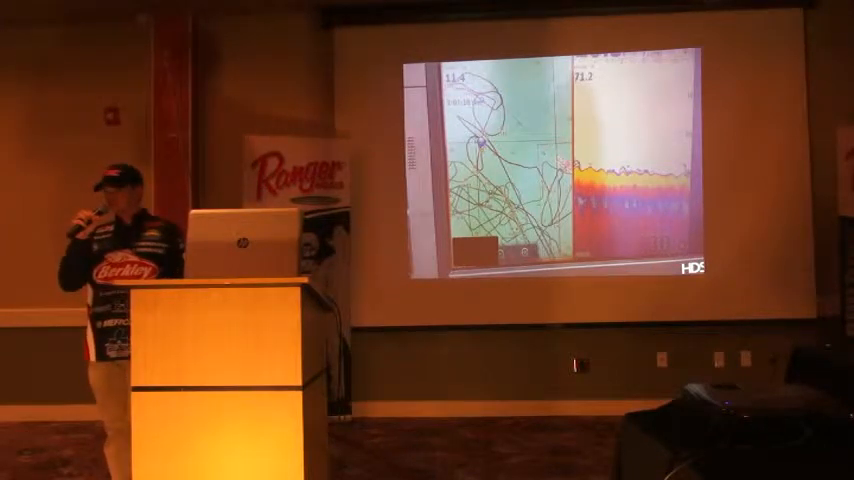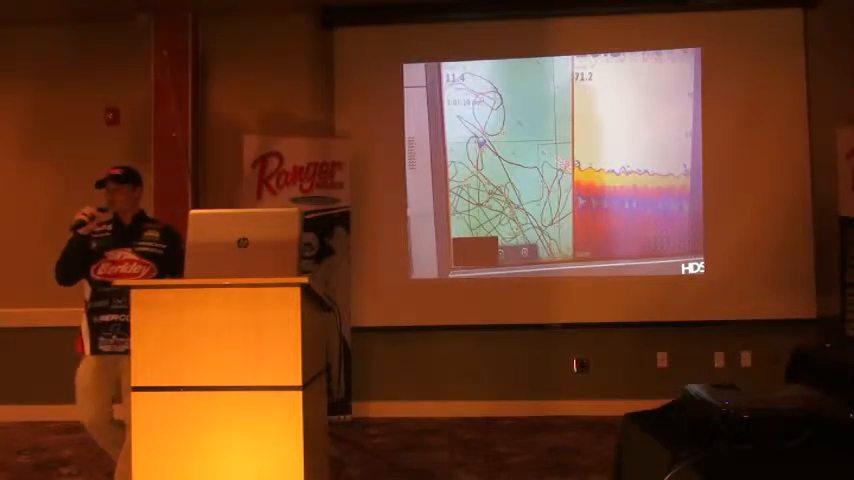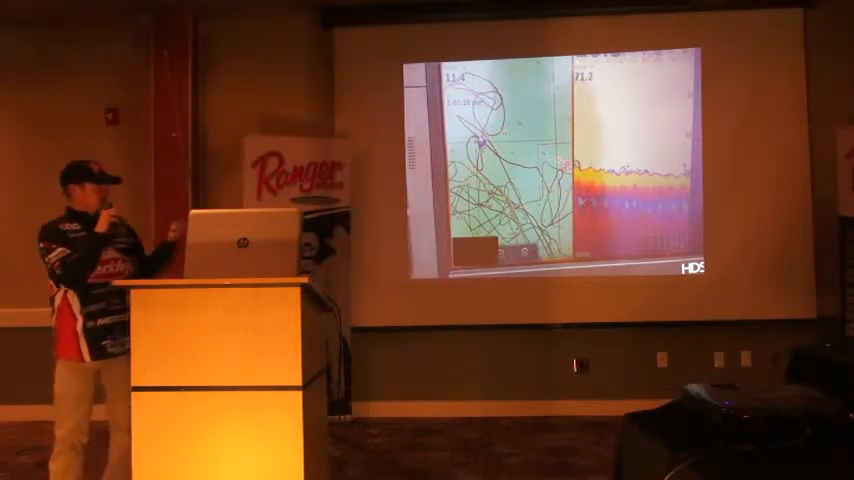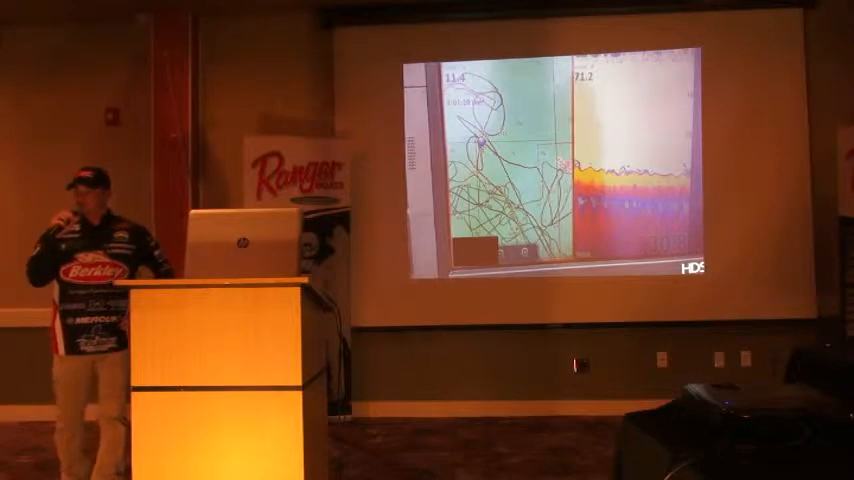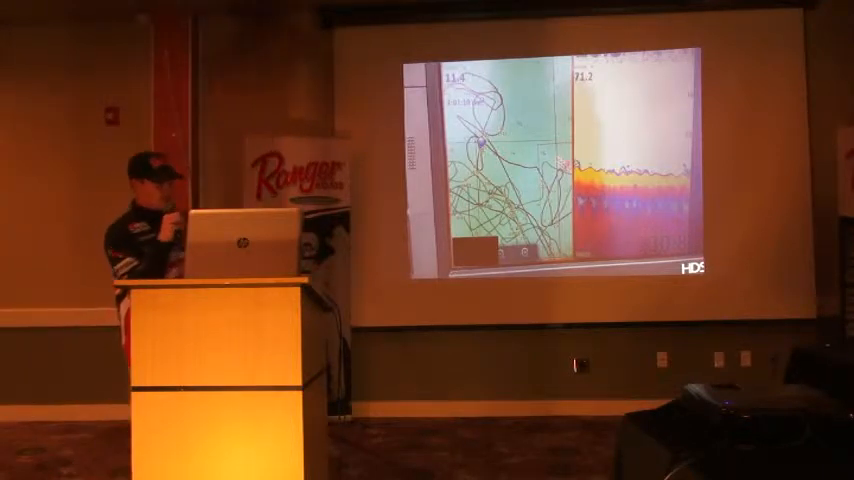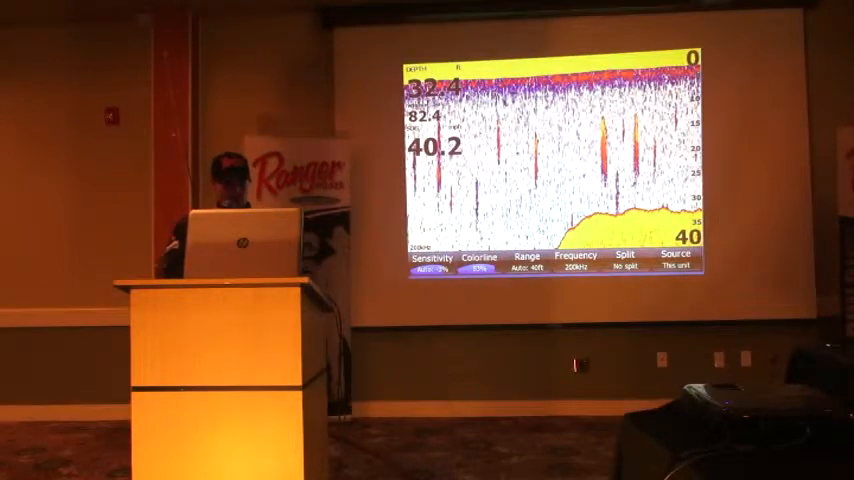You high-speed scan with chirp? Yep. These pictures are from with the 200 kilohertz, as you see on the bottom there. But no, last year I did it with chirp. Right. I noticed that your color line is also at 84. Do you change your color line often? Nope, I leave it right where it's at. I think it's at 76 a lot of times. I said it was 84.